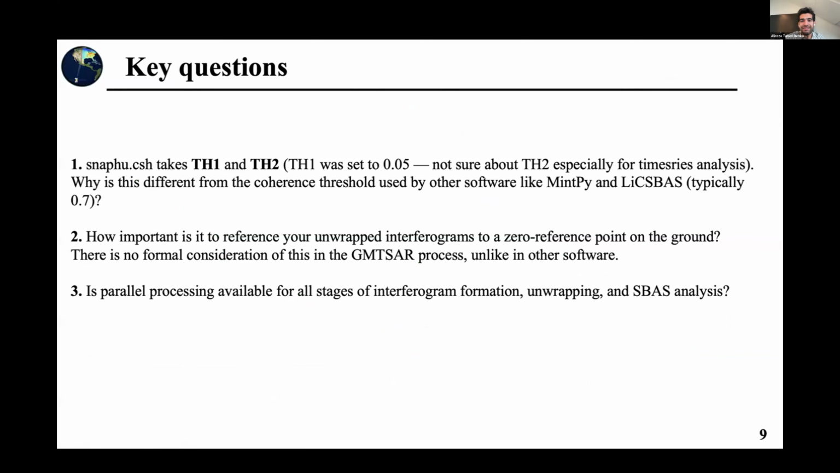So during my processes, I would really appreciate it if David or Jingi can answer me. There are 2 parameters in SNAPHU. I think David mentioned it in the paper he showed about TH1 and TH2. Actually, I have no idea what TH2 does exactly, but TH1 is quite different to the other packages that I'm using. So for MintPy and LiCSBAS, usually we set them as 0.7.